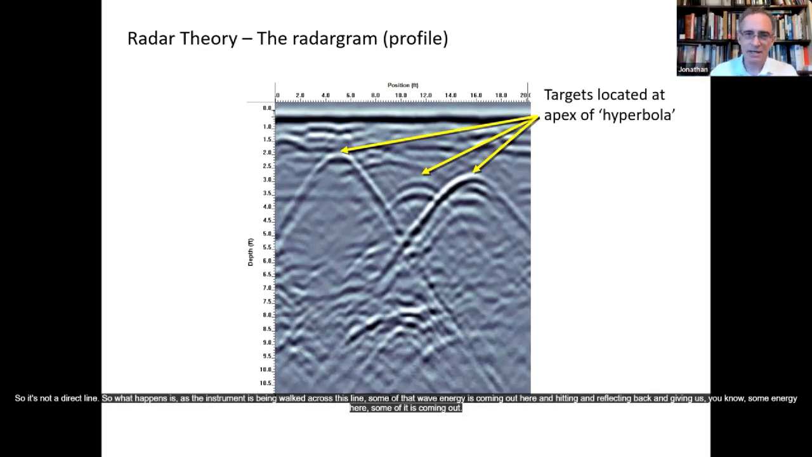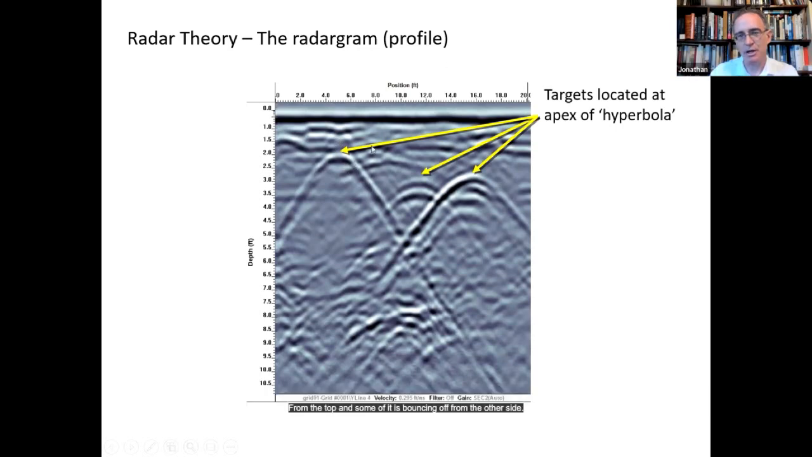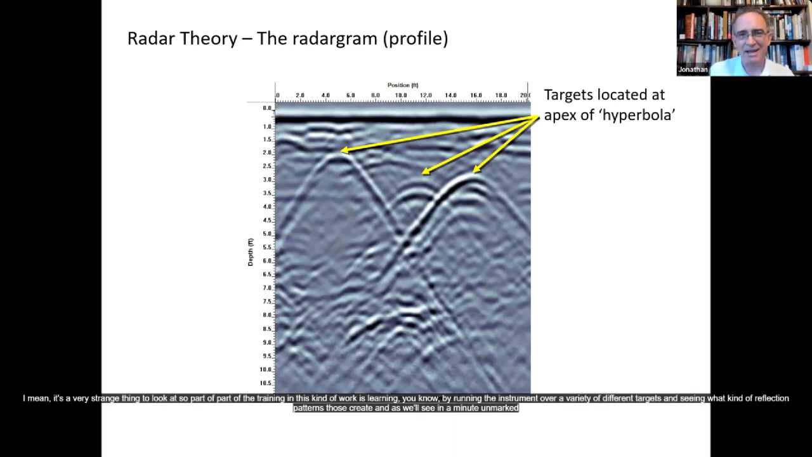So what happens is, as the instrument is being walked across this line, some of that wave energy is coming out here and hitting and reflecting back, giving us some energy here. Some of it is coming out from the top, and some of it is bouncing off from the other side. So that's one way of seeing the data. And you have to admit, when you look at that, you think, oh, what is that? I mean, it's a very strange thing to look at.